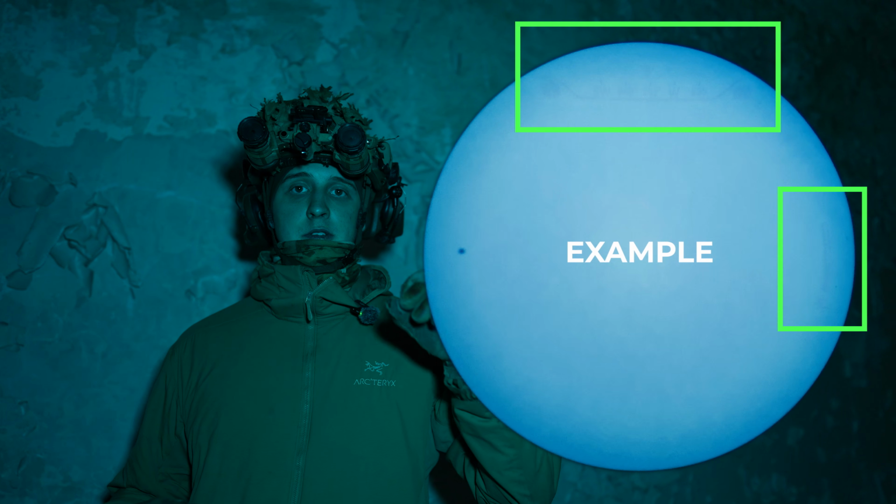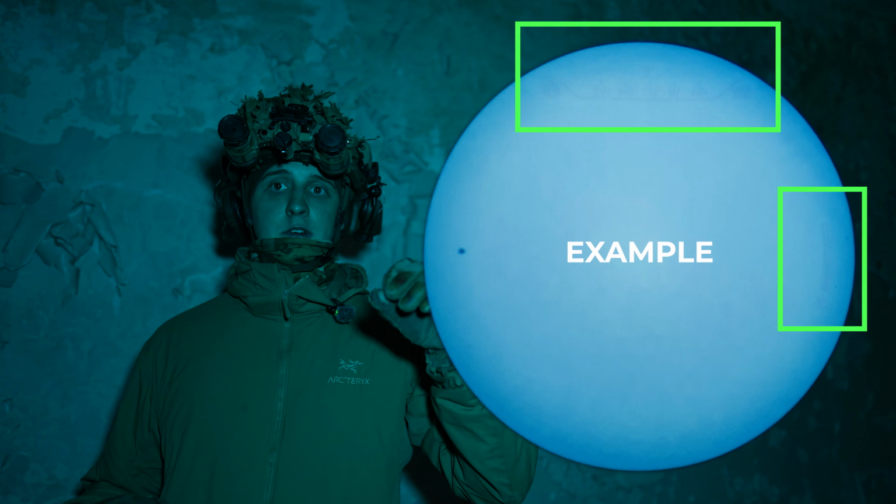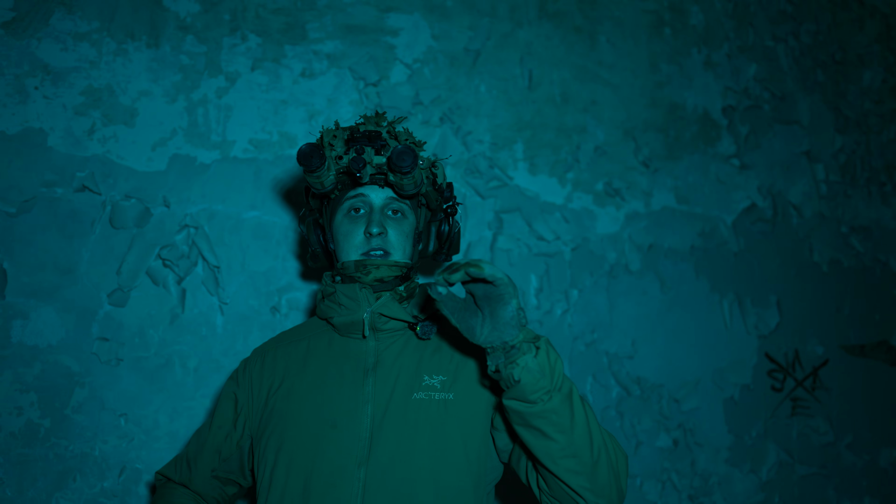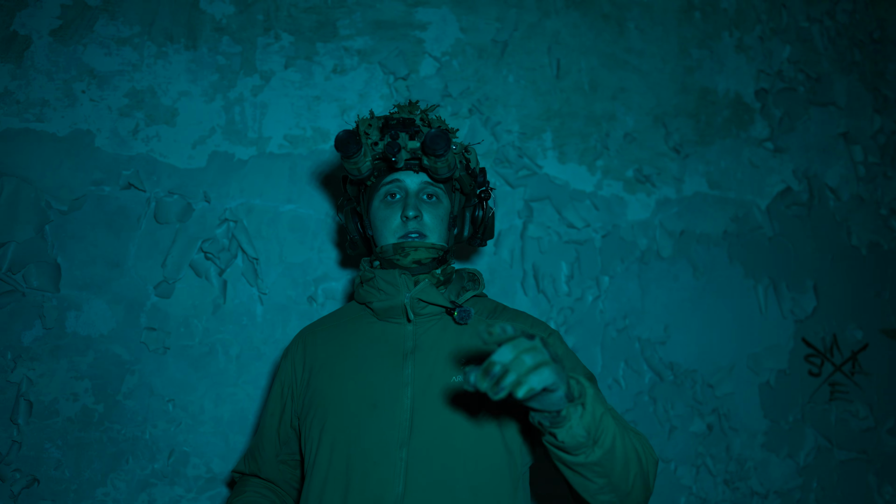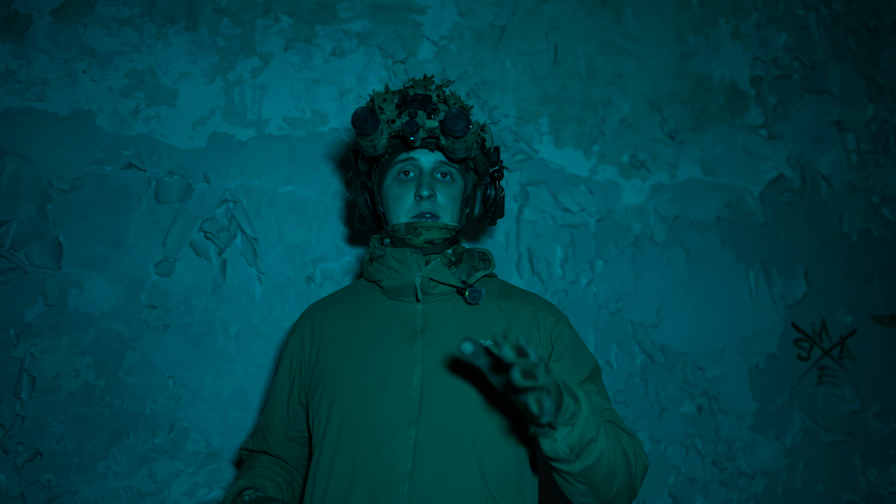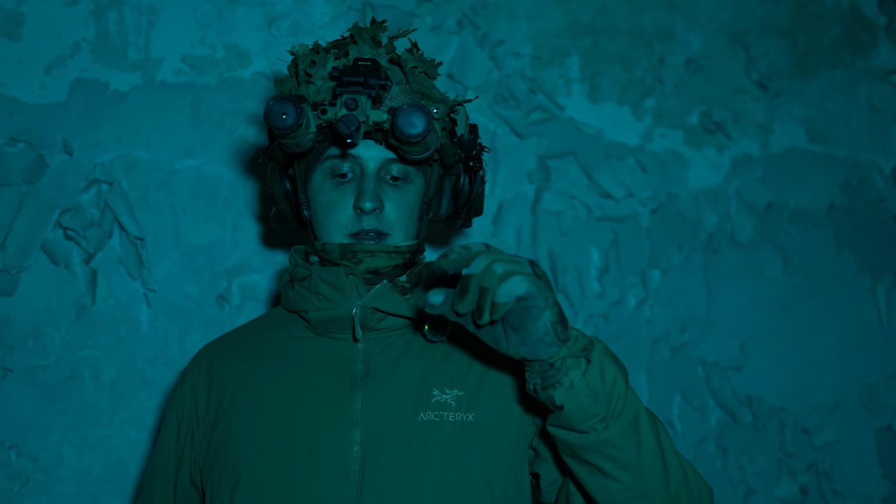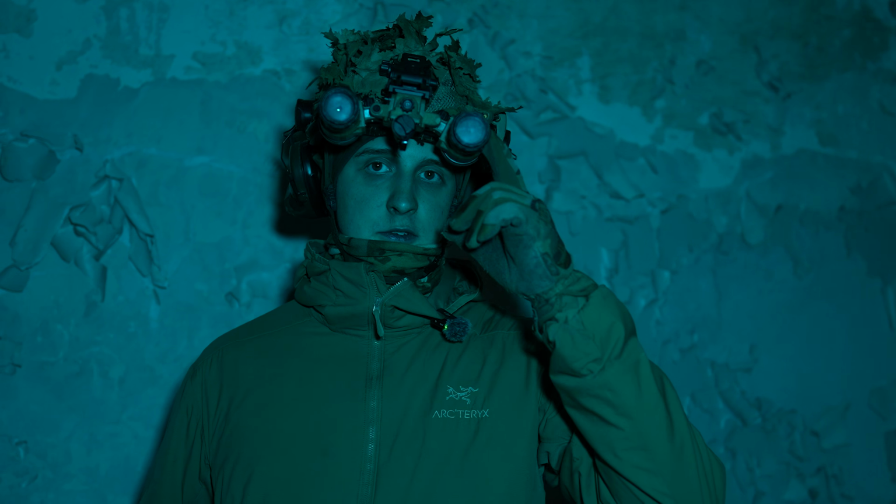So make sure you're not running the Falconclaw Thermal Overlay at maximum brightness at all times, because it can slightly damage your night vision. Our recommendation is to use the heads-up display only when you need it for navigation, and otherwise you can disable it and don't run it at max brightness to save your tubes.